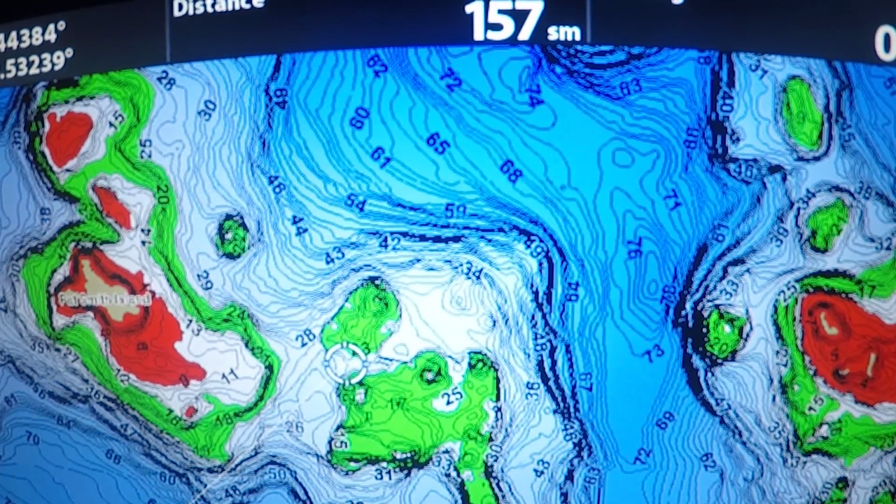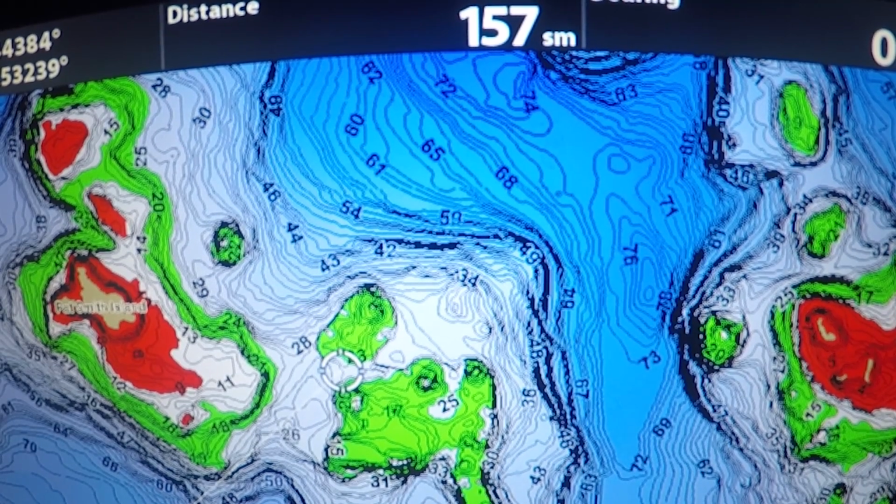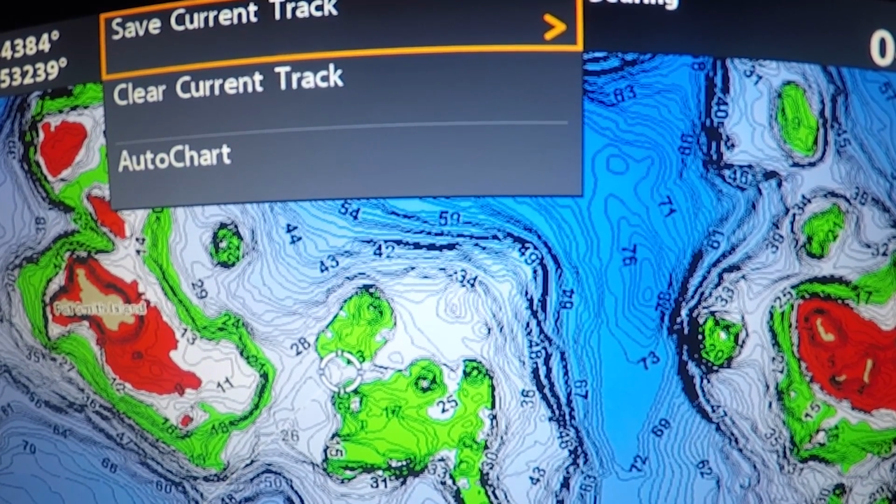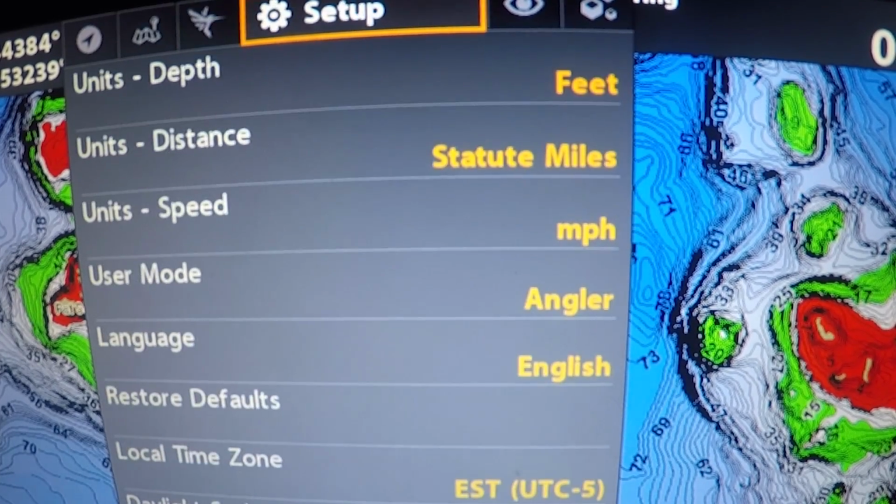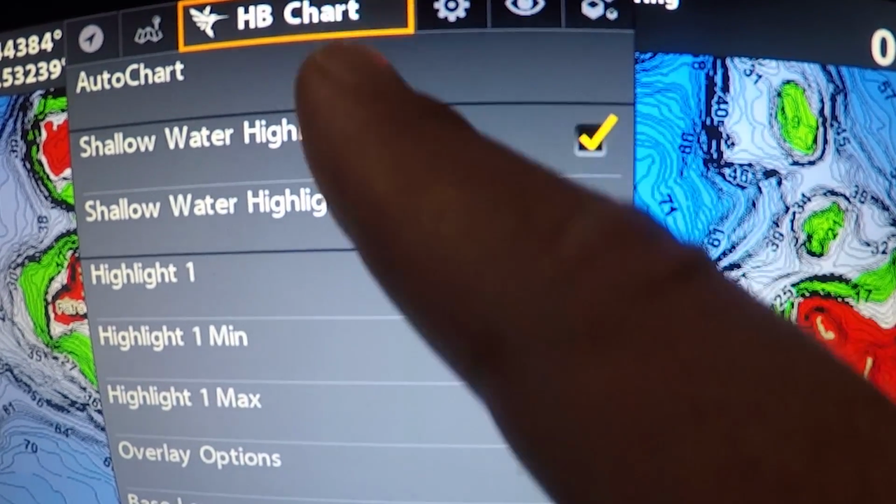The first thing that you do, you go to a body of water, whatever body of water it is that you're looking for, and I first have to set up my map how I want it. So the first thing that you do is you hit menu, and you hit menu again. Once you get there, you can toggle through these top ones going left and right, and you want to be on the HB chart.